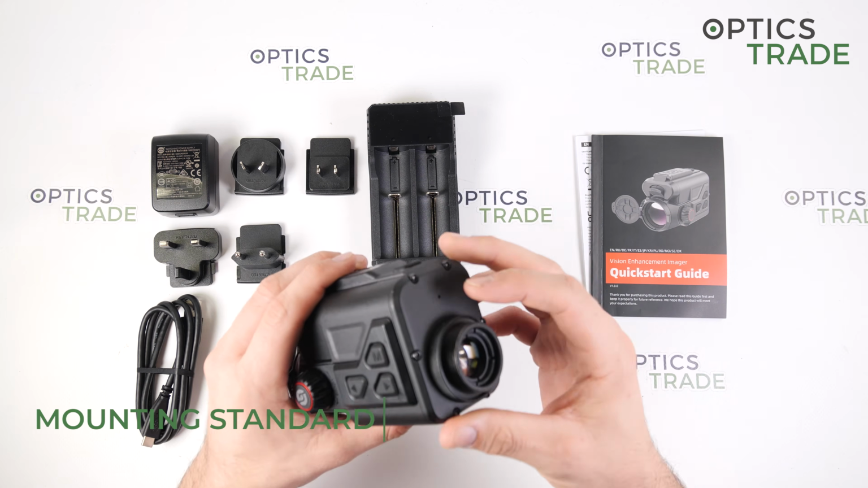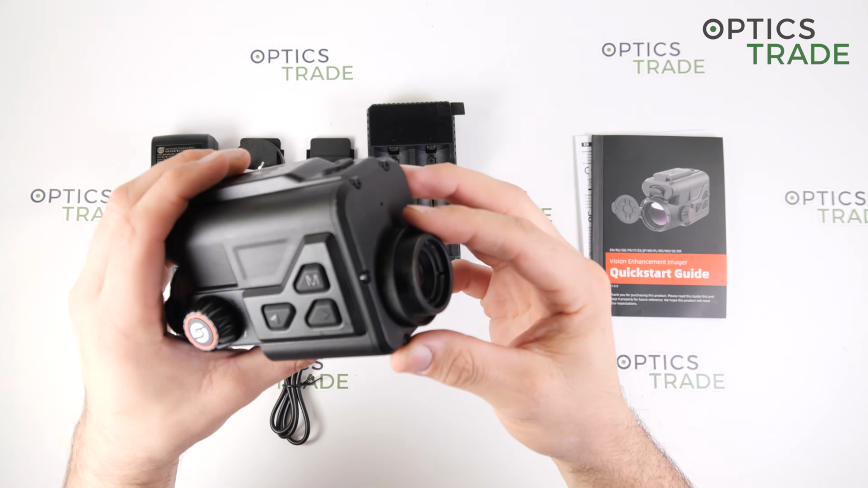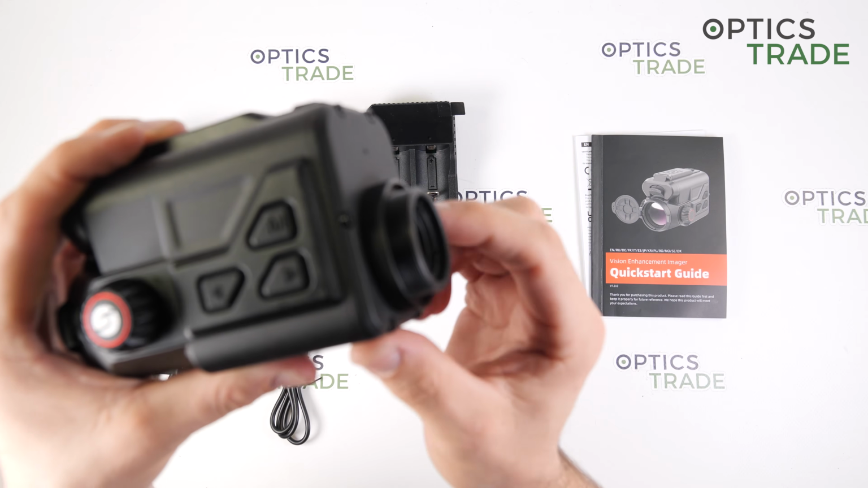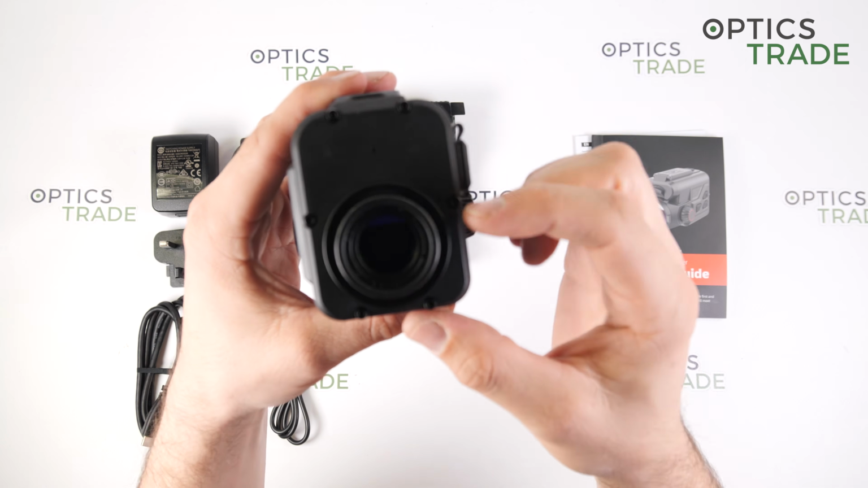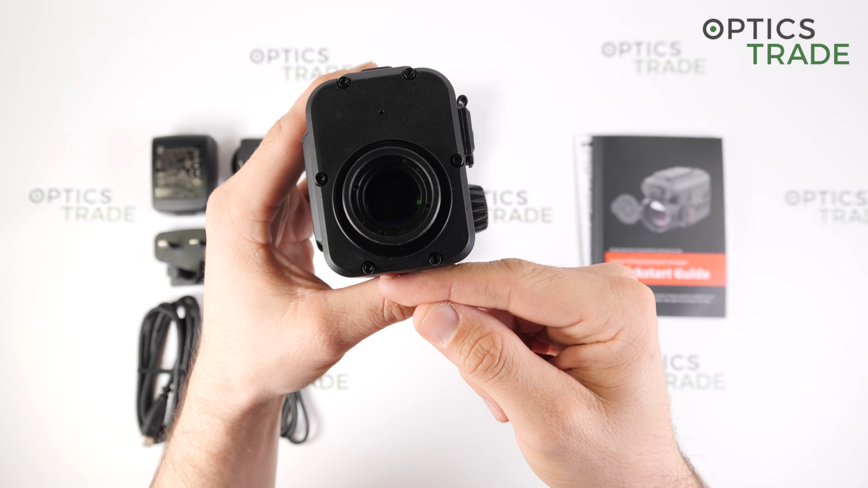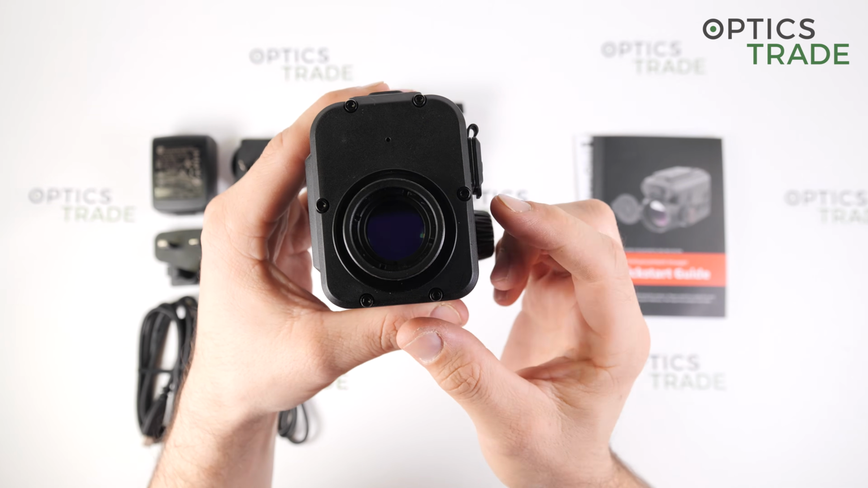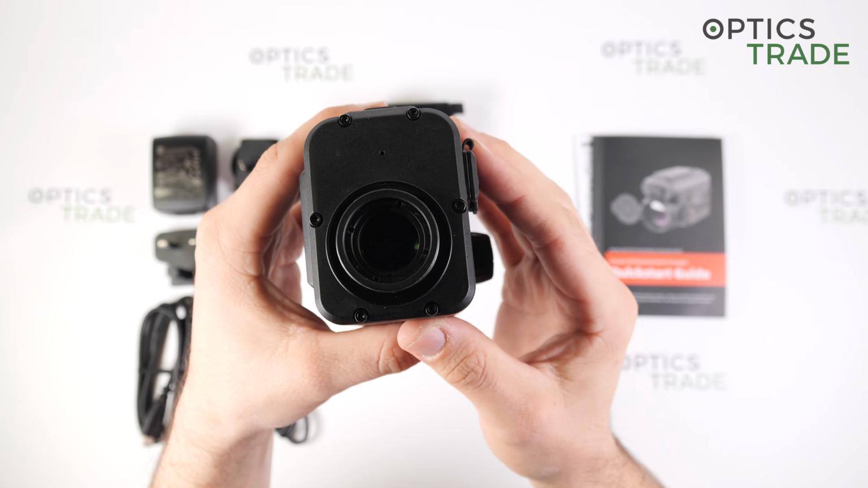Now for the adapters, it has no bayonet system, so it is a direct thread, which is very low profile, which I have to mention. So the middle of the screen to the bottom of the device is 25.8 millimeters.